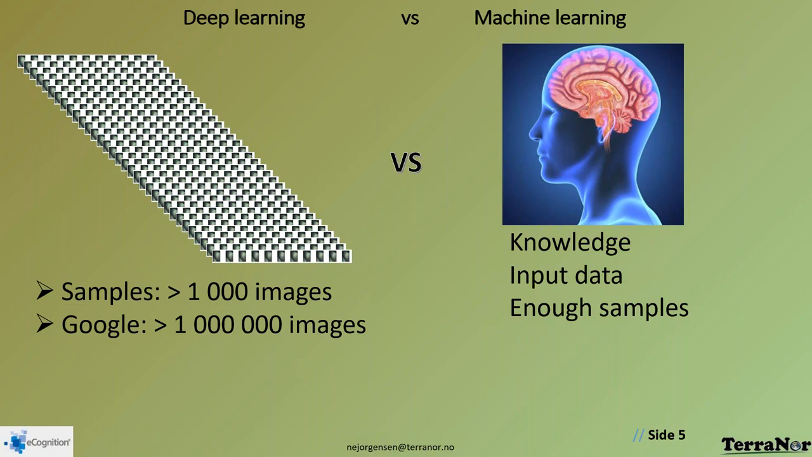Google, with this huge amount of data, you can use up to 1 million images. So this is a huge challenge when you work with this new technology. You need a lot of data. Machine learning techniques is very similar. I mean, deep learning is a part of machine learning, but the machine learning we're going to talk about today, it combines your knowledge, your input data, and enough samples.